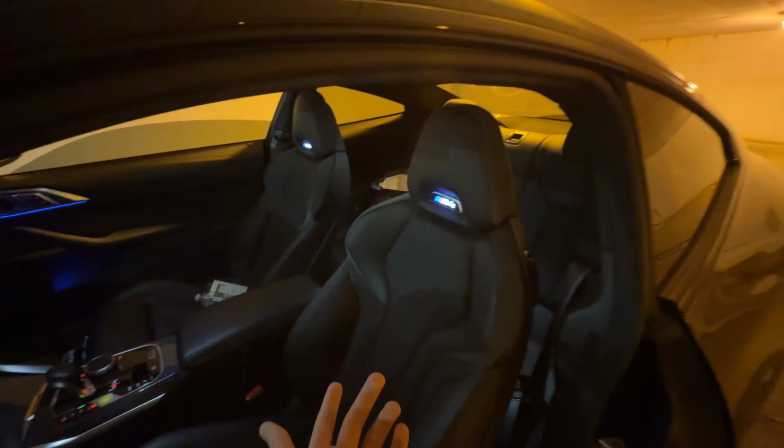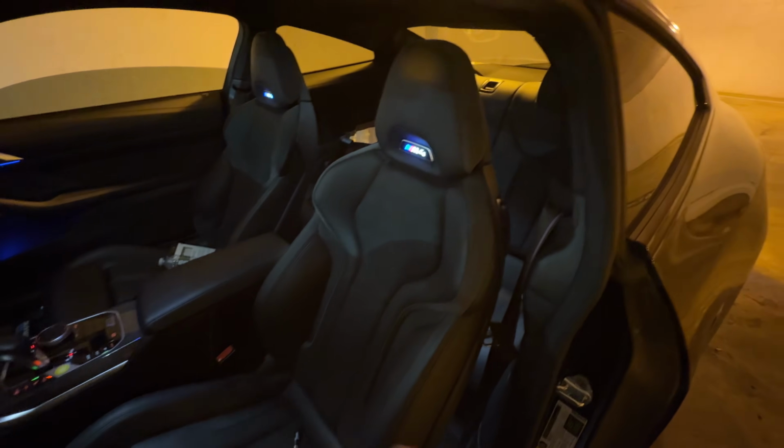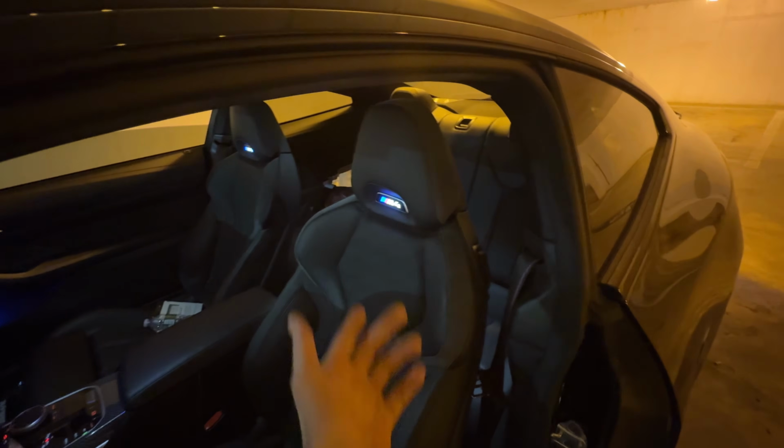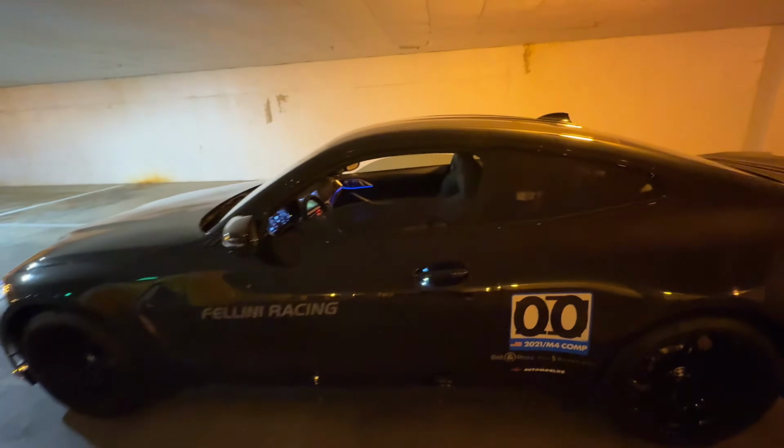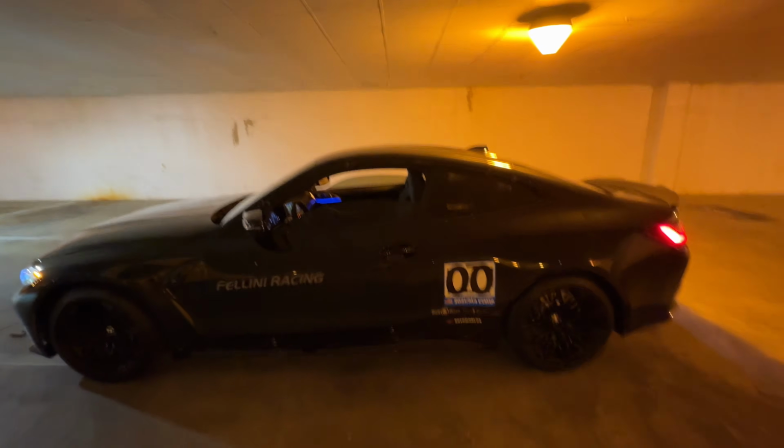But yeah, I got the groceries in the back, like I said. To be honest, too, I don't mind these seats in the G82, the normal ones, because you can't see the backs. But also the fronts are really stylish on this thing. But I just think that the backs tend to take away from the car because, you know what I'm saying? Obviously, they're not the carbon buckets. They're just like low-key the whale seats.